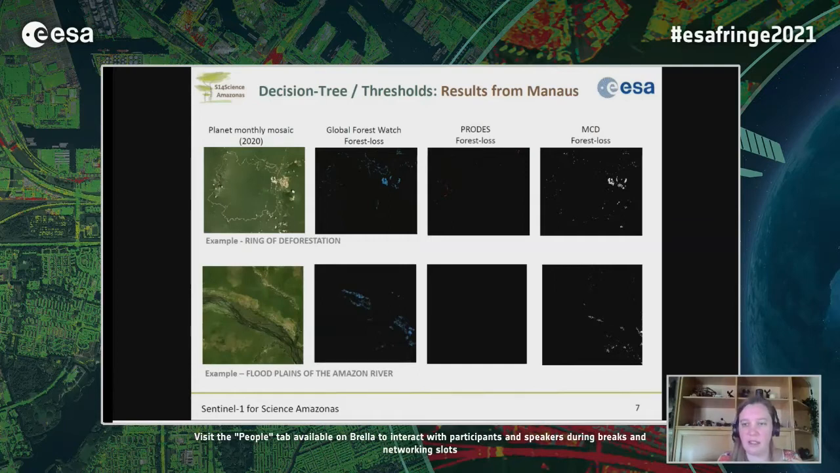And then on the right, you can see in white the forest losses detected by our thresholding and decision tree approach. And in the bottom, you can see floodplains of the Amazon River. So we have the Amazon River, and then some areas that are frequently flooded.